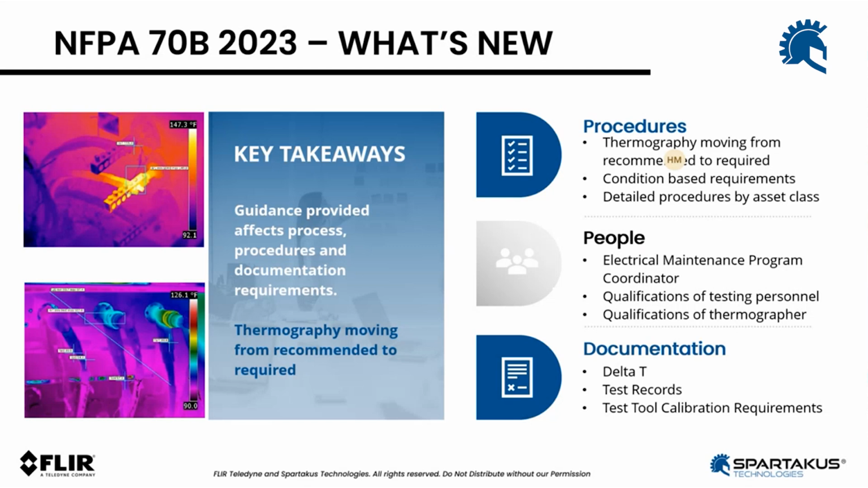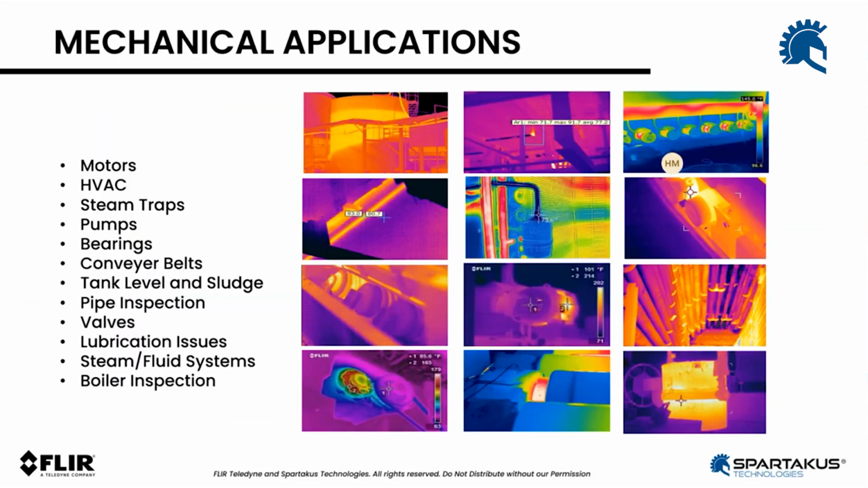If you want to read more about NFPA 70B, and if you're joining us from Canada, the equivalent in Canada, please go ahead. There's a lot of great information and a lot of changes with the update to NFPA 70B. It's not just electrical. There are a lot of other types of applications for infrared.